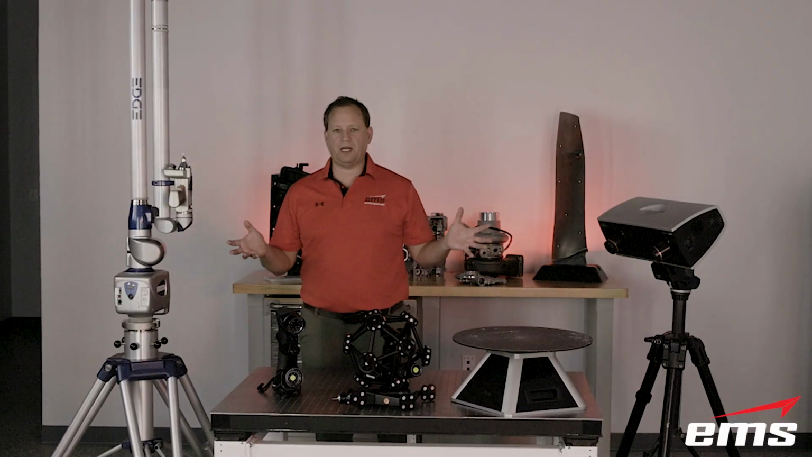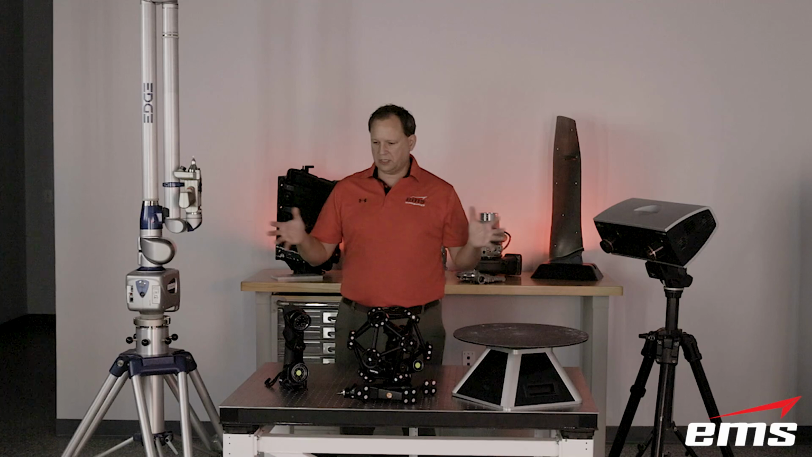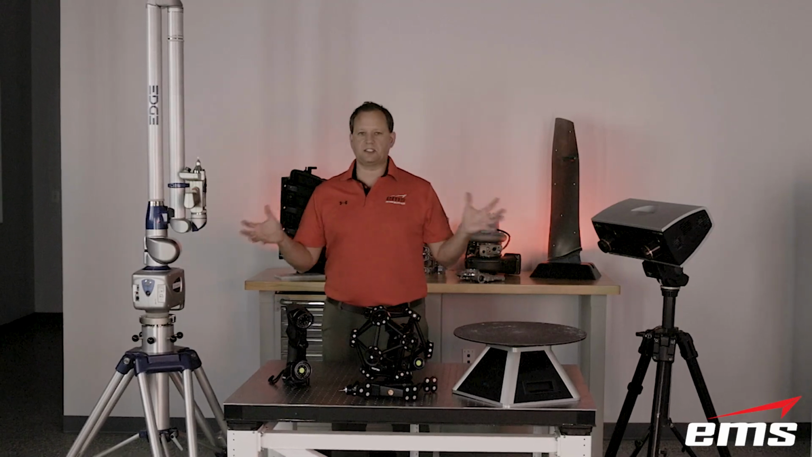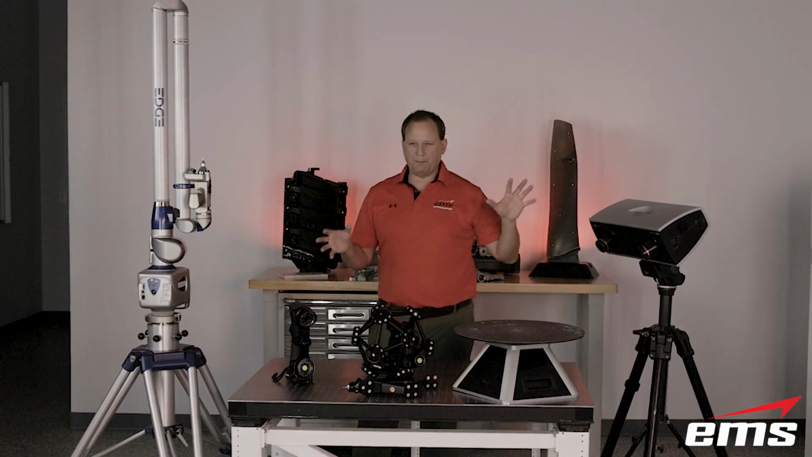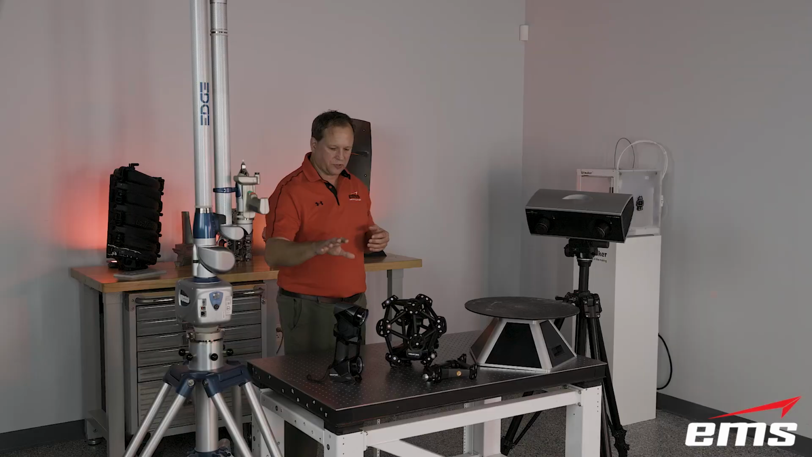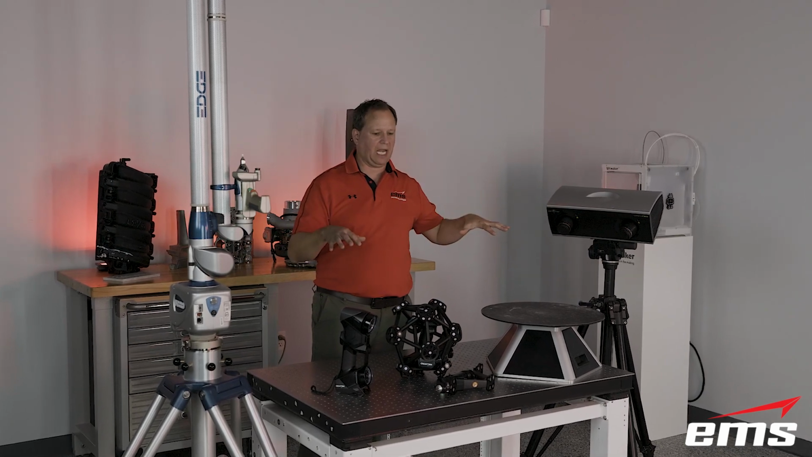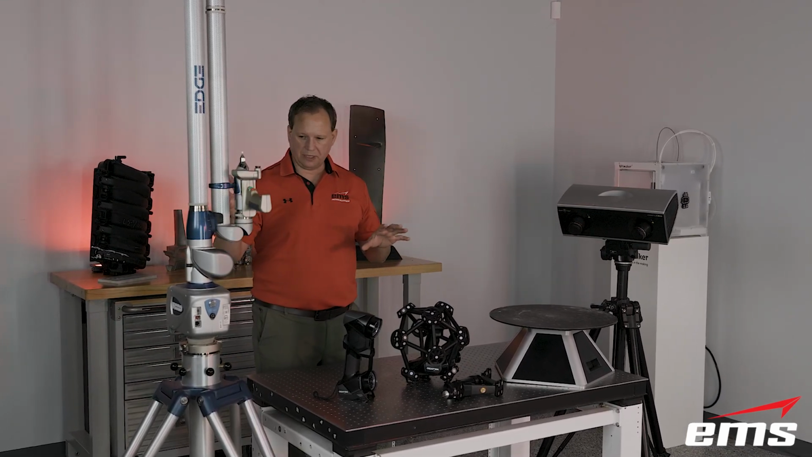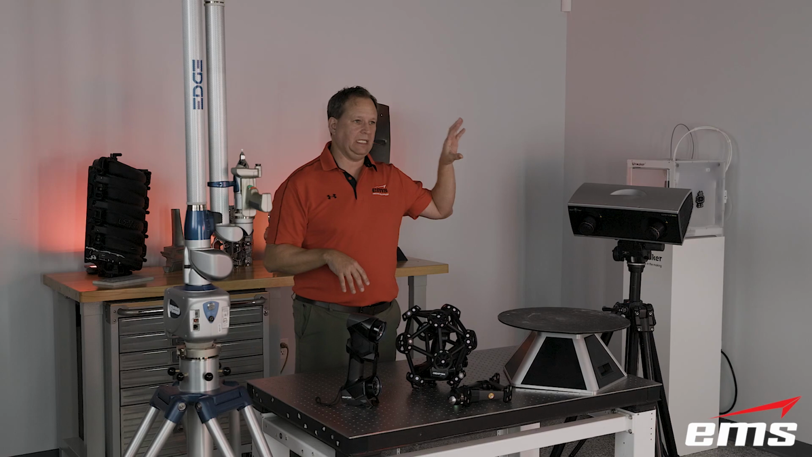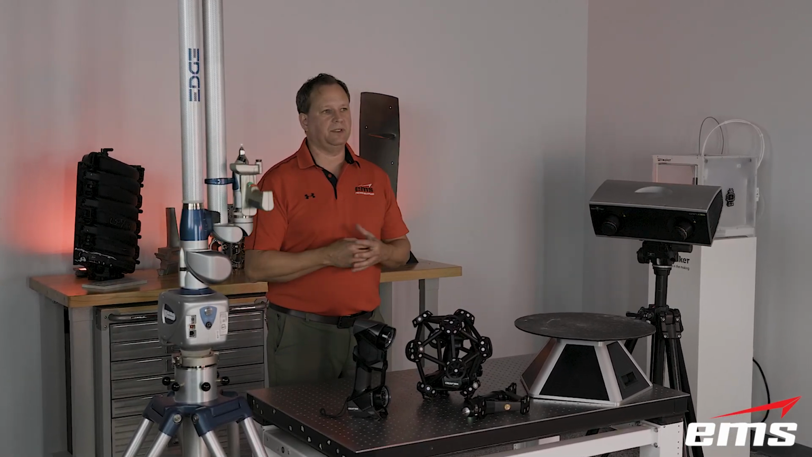So price really varies depending on your budget, but all of these systems can get expensive, but all of them can be relatively affordable. Probably the most affordable is the handhelds and some of the structured light systems on the lower end, and certainly the ARMs and the optical, and even these can get very expensive just depending on what you need.